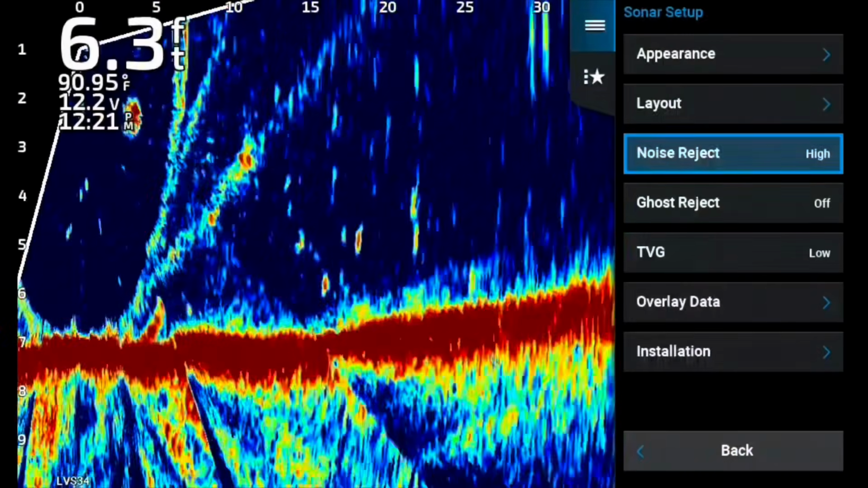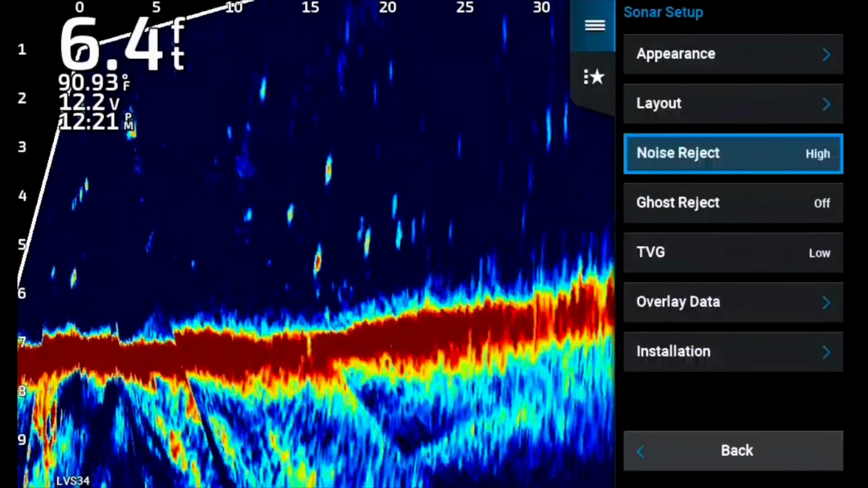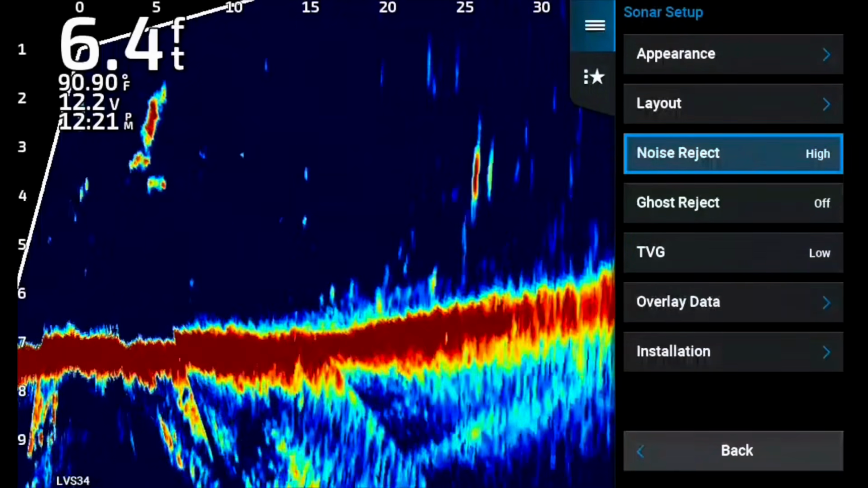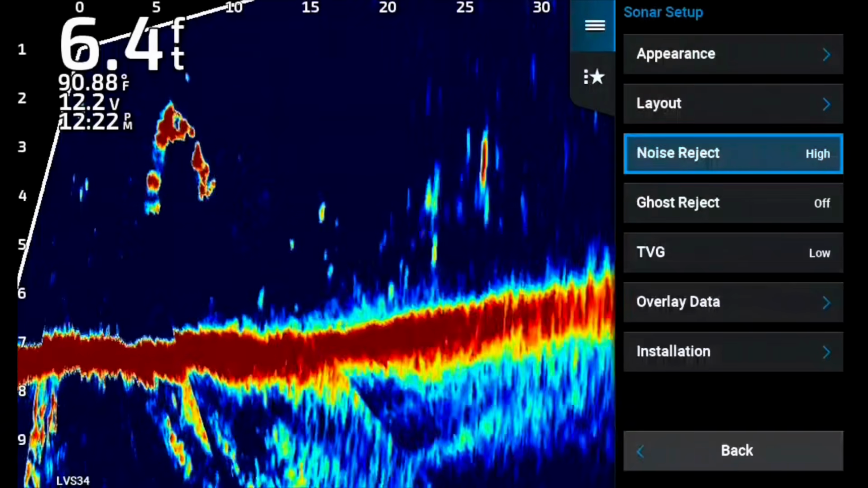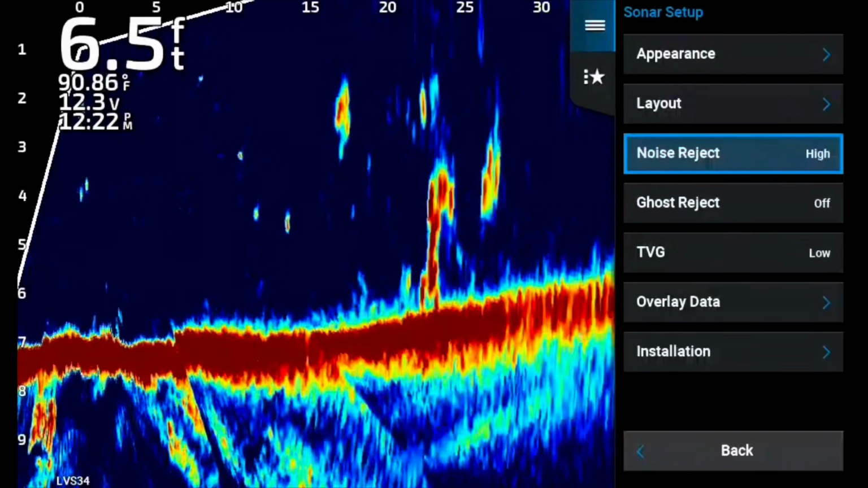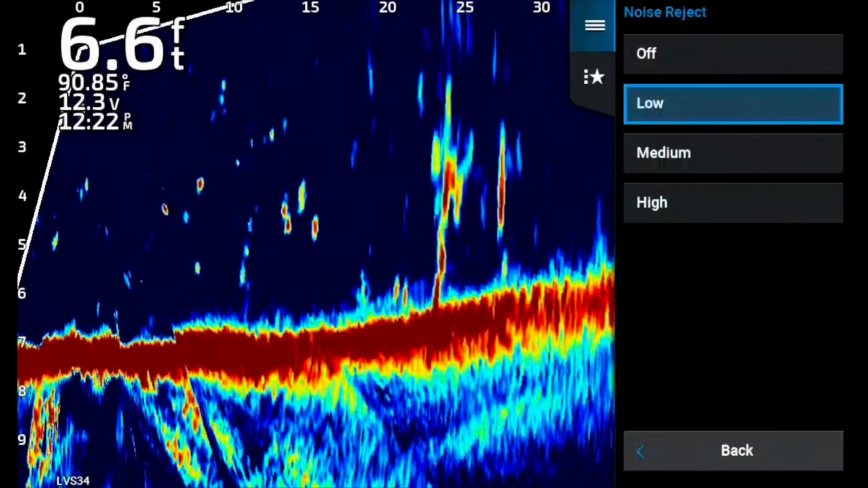All right, we're going to start with the noise in off position, and now we're turning it to high. The reason I wanted you to see high is to see how much it clears it up. Now, one thing about high is, to me, it makes the movements real milky. Now, the screen is extremely clear.